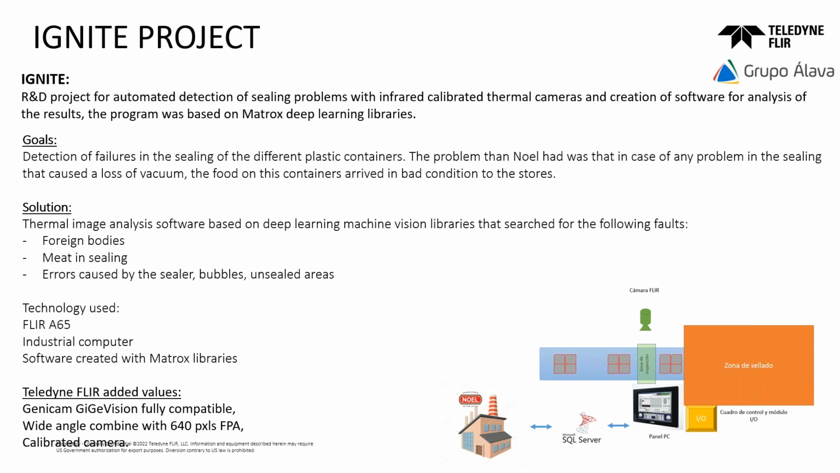Another advantage we found is that we need the maximum resolution to have the best detection, and a good combination of wide-angle lens and camera. And of course a calibrated camera, because some of the defects are based on temperature problems. So please, Antoine.